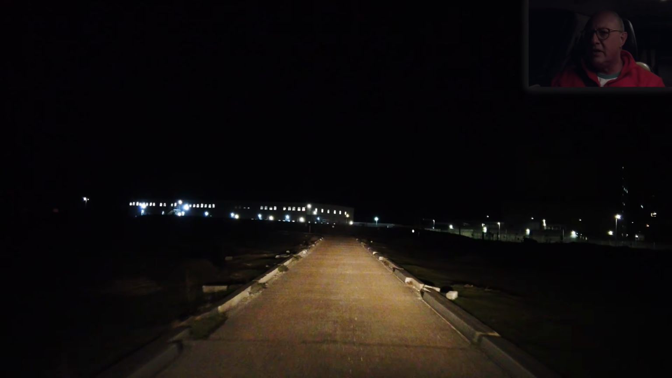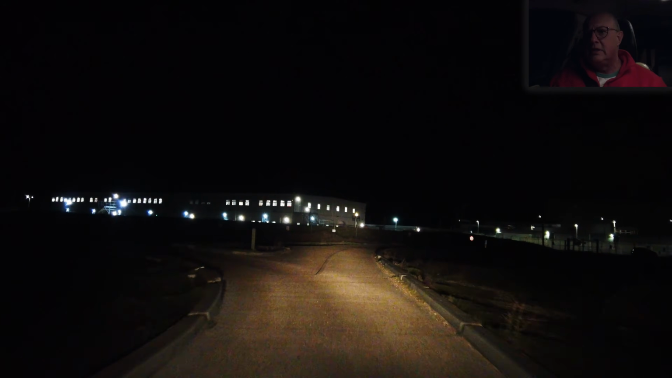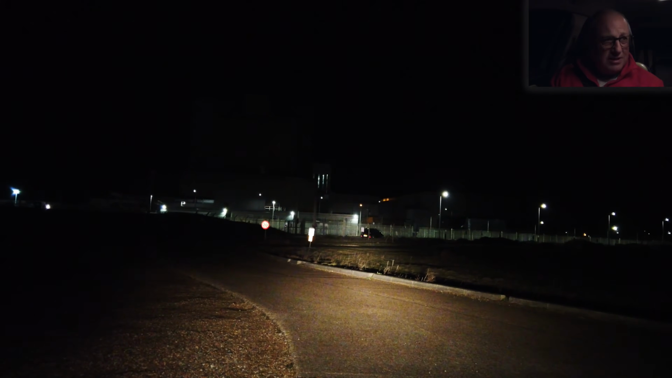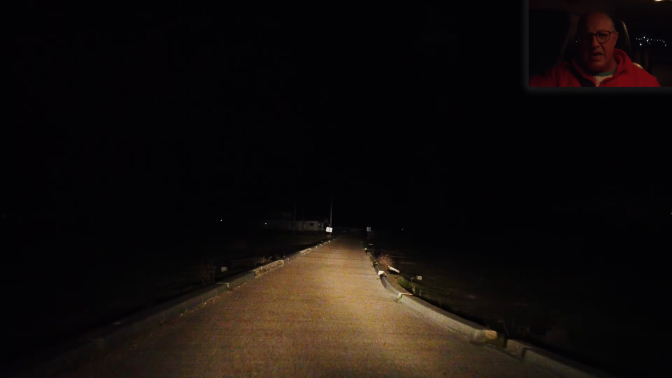Caution, sight traffic. If you don't behave yourself, sight traffic, that's caution, isn't it? Let's go around this little funky roundabout, shall we? Because it's a dead end that way. Dungeness Power Station. It's 24/7, right? 365. So there's always someone working there. And back out again.